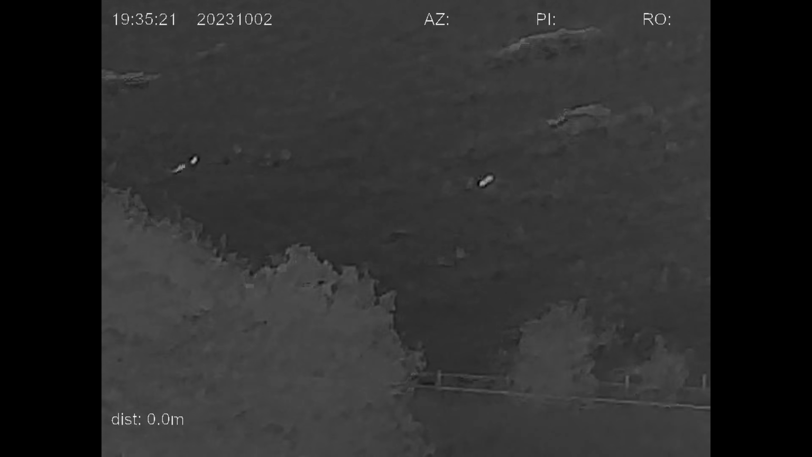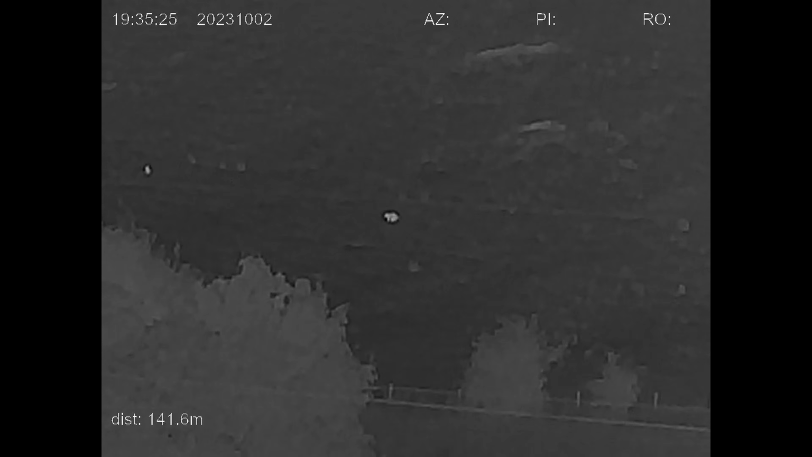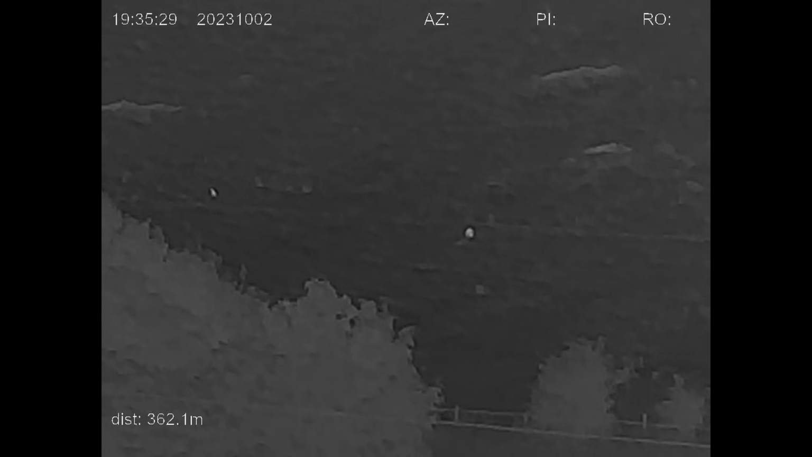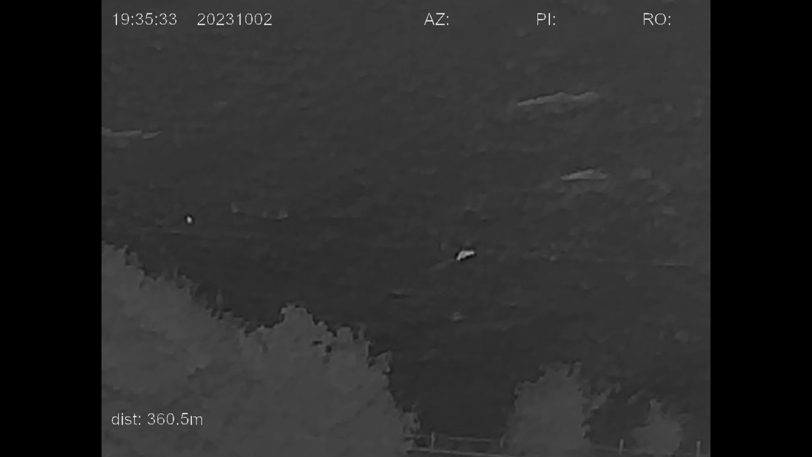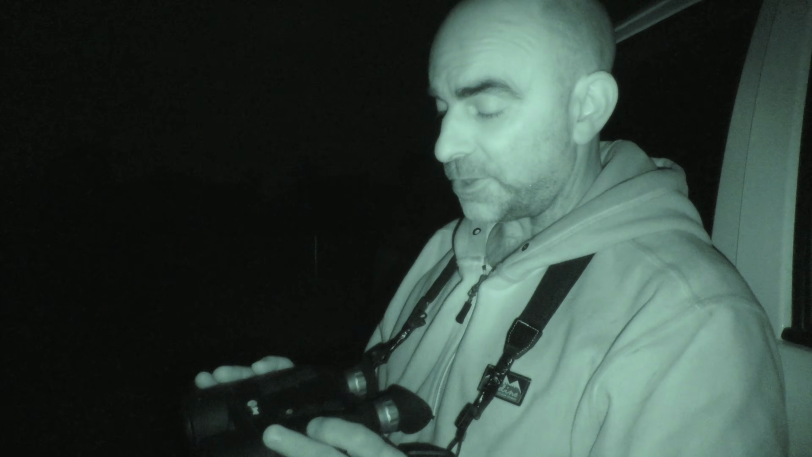So we've got a badger up there at the minute. I can see it's a badger from here because it's a little bit brighter. Foxes tend to be a little bit more shadowy, not quite as bright, and also the badgers typically have a more humped back, and at this distance, this is probably about 350 metres thereabouts, you should be able to see the tail of a fox with these infrared Geminis.